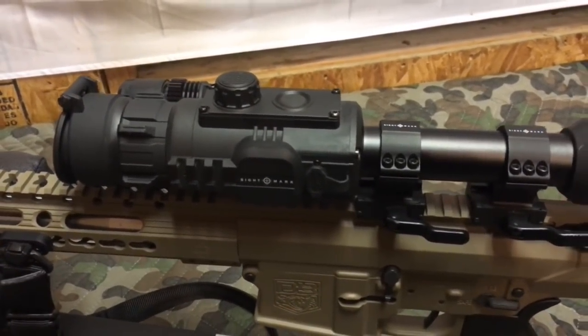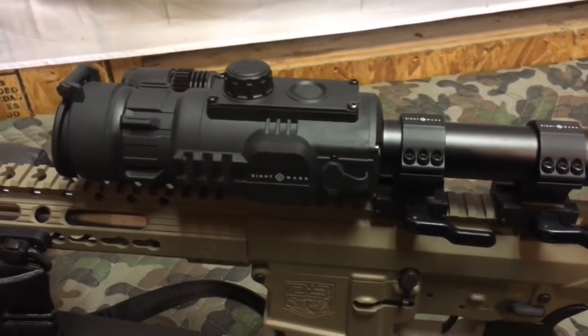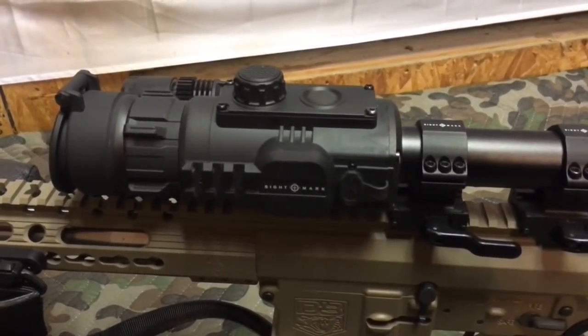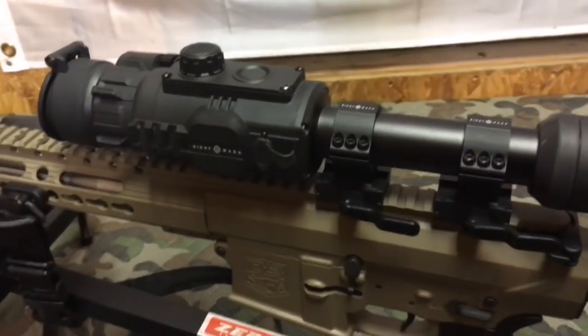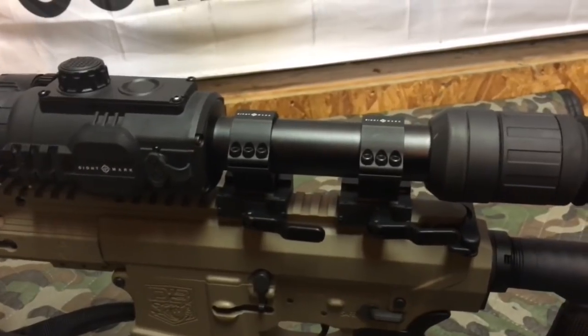Now this is the Sightmark Photon RT. This is the 4.5 by 42S model. I know I talked about the differences between the S and non-S models and the other models of the Photon RT, but I just really want to go through this quickly on the walk around and show some of these buttons and dials and different things.